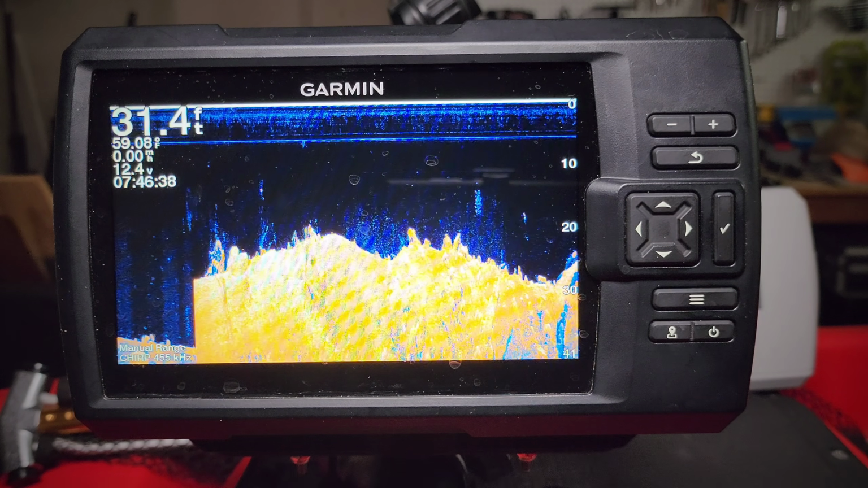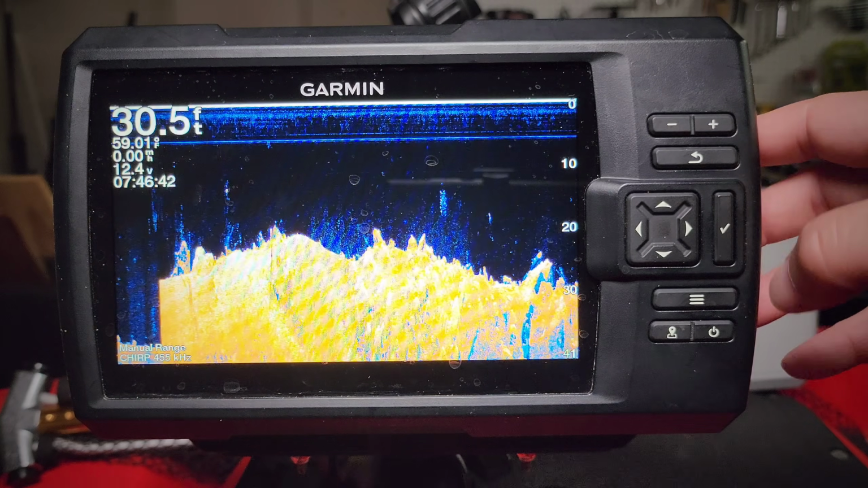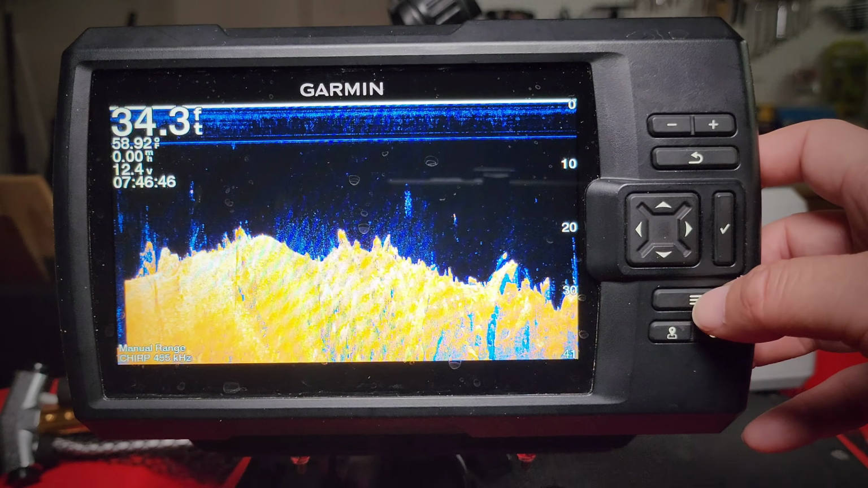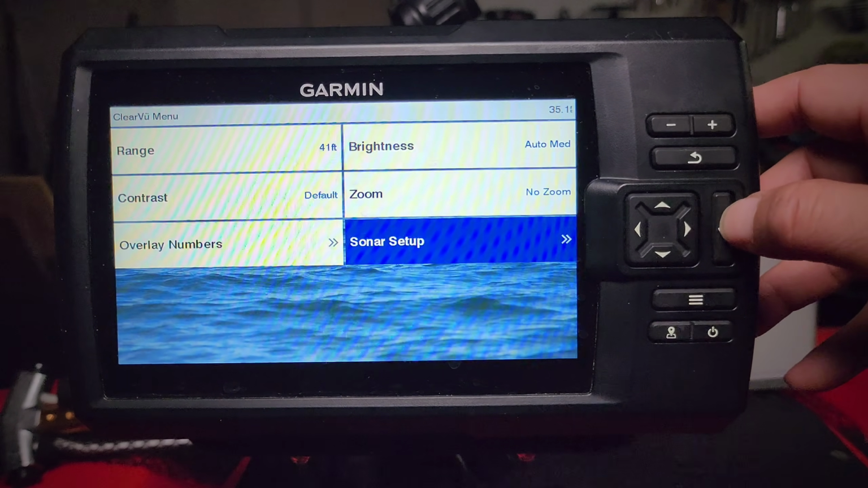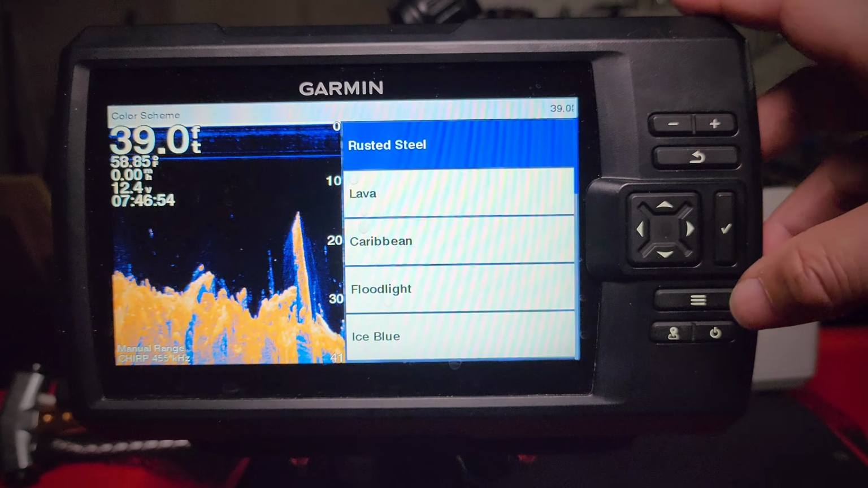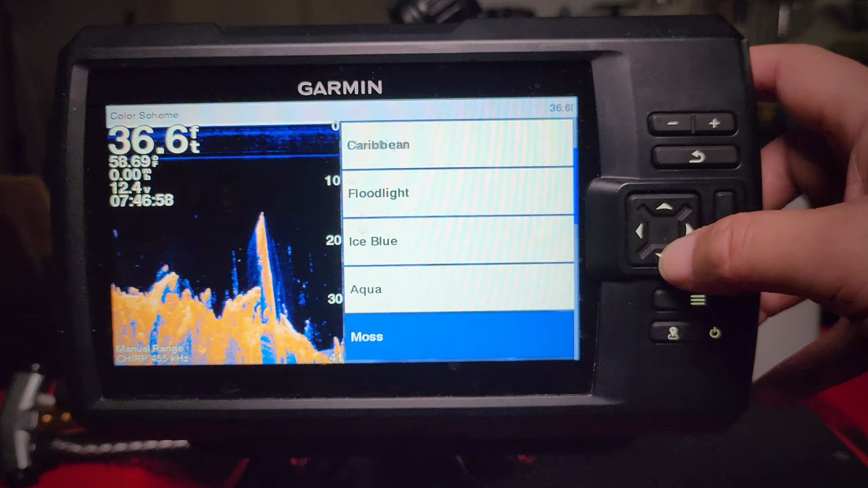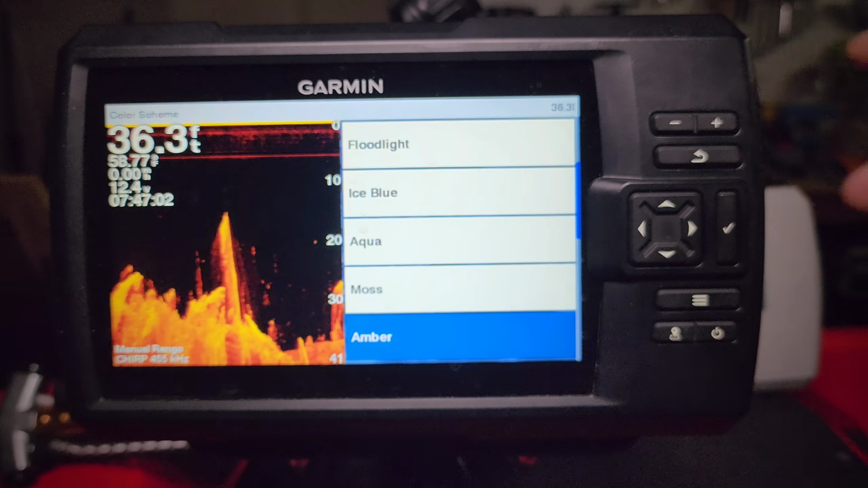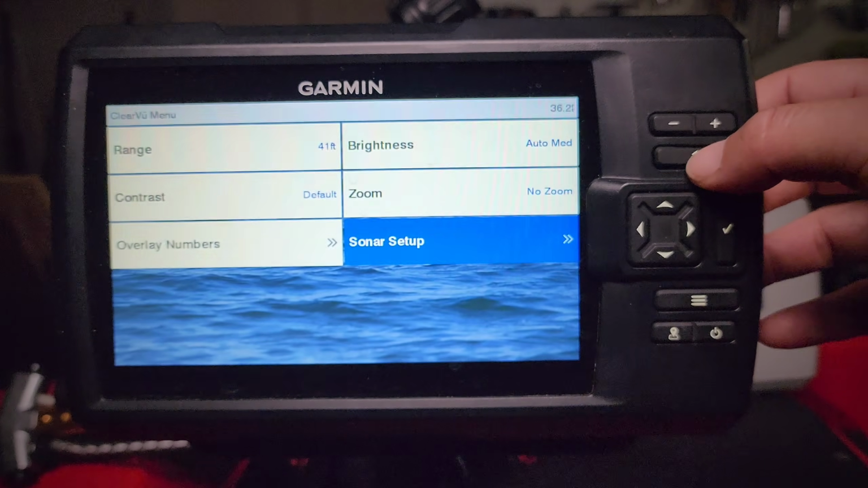Now the next thing that I usually like to change, and this is all personal preference, is the color. Default is set at rusted steel. For me, I prefer using amber. Let's go back and see what that looks like.